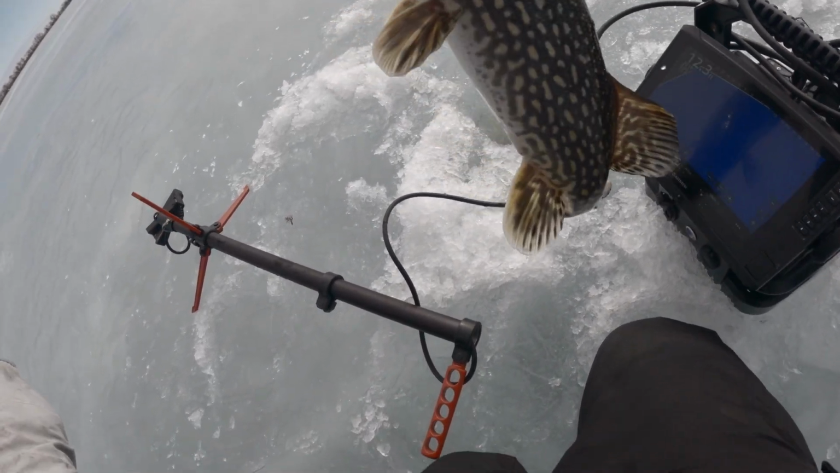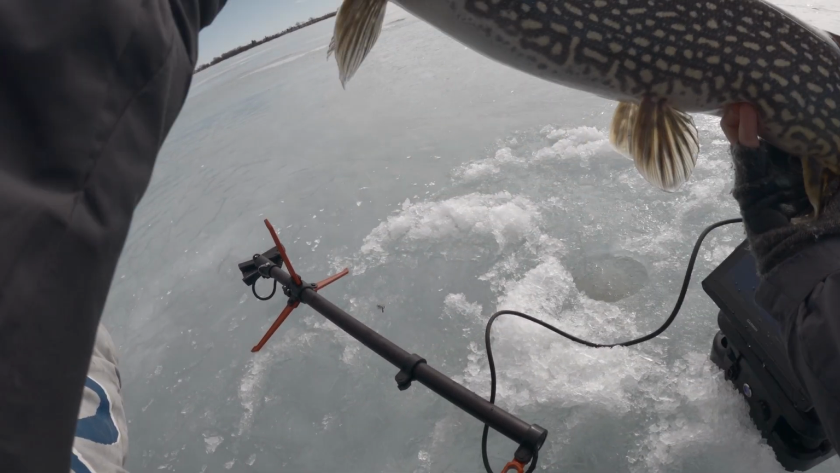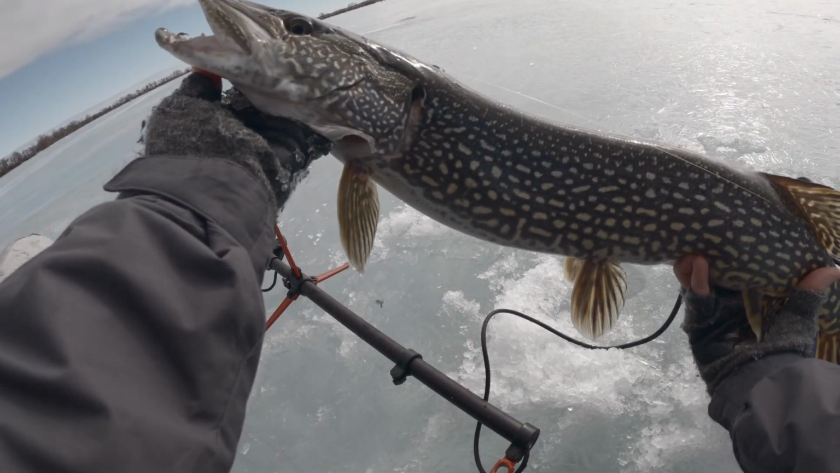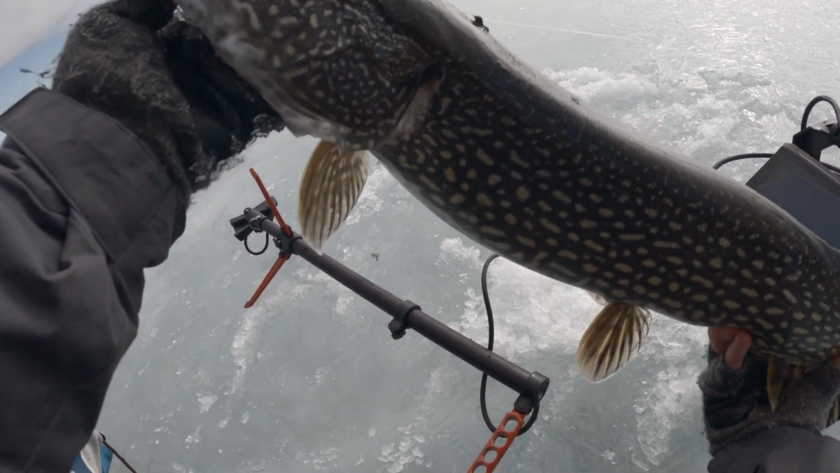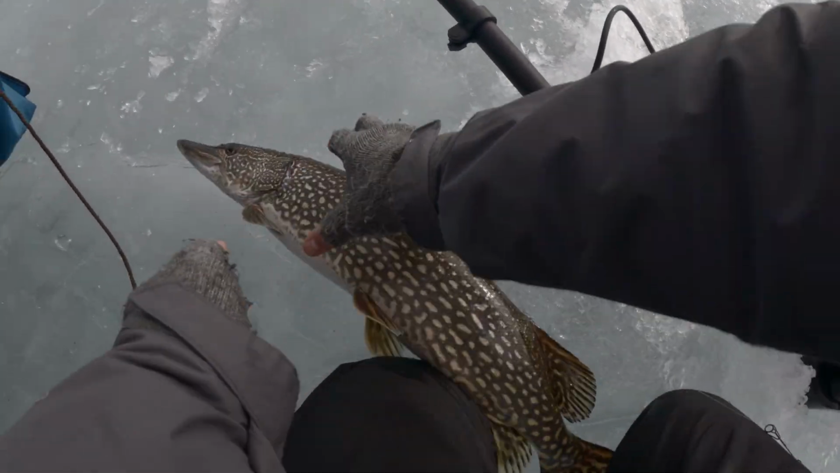There we go. Pike. Look at that. He is not huge, but he's fat, he's strong. And look at that.